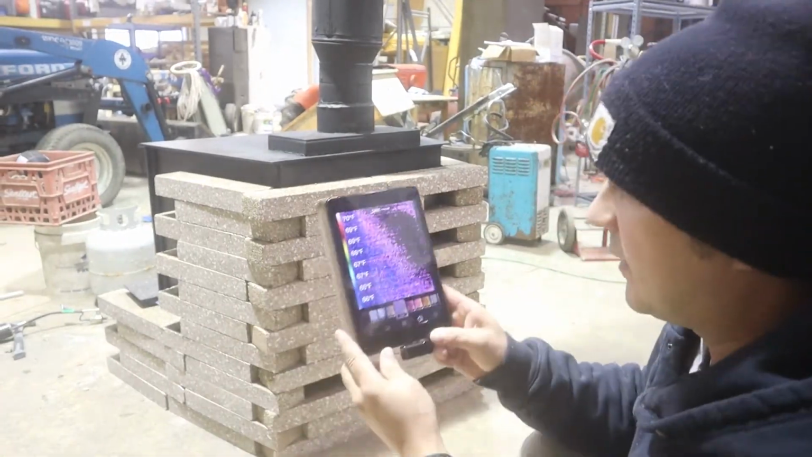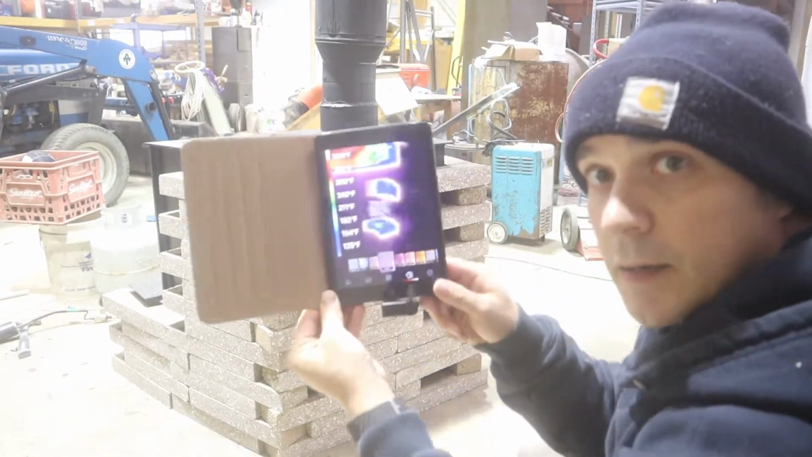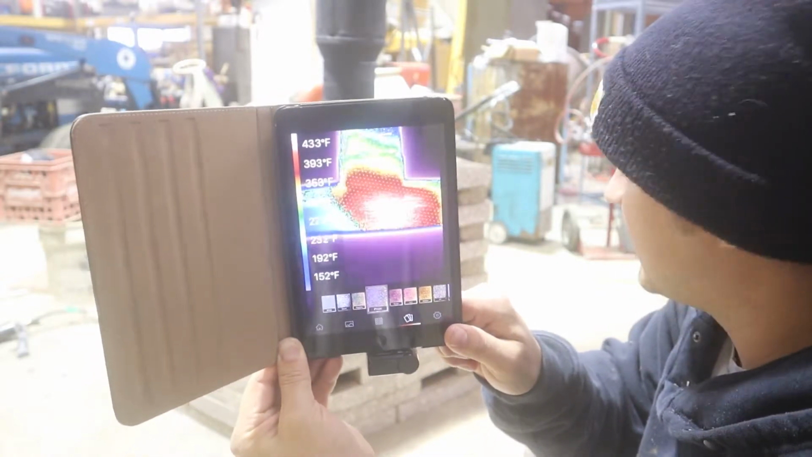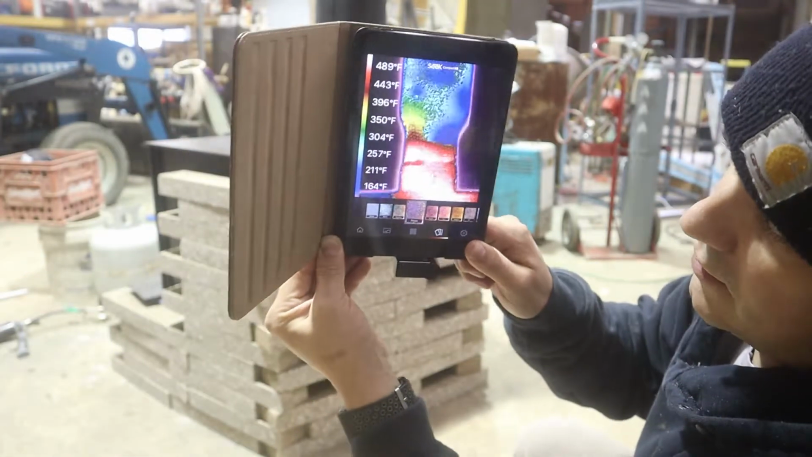All right, it's been running for a while. We got our thermal camera out again. And you can see where it turns all bright. That's the top of the fireplace and the flue.